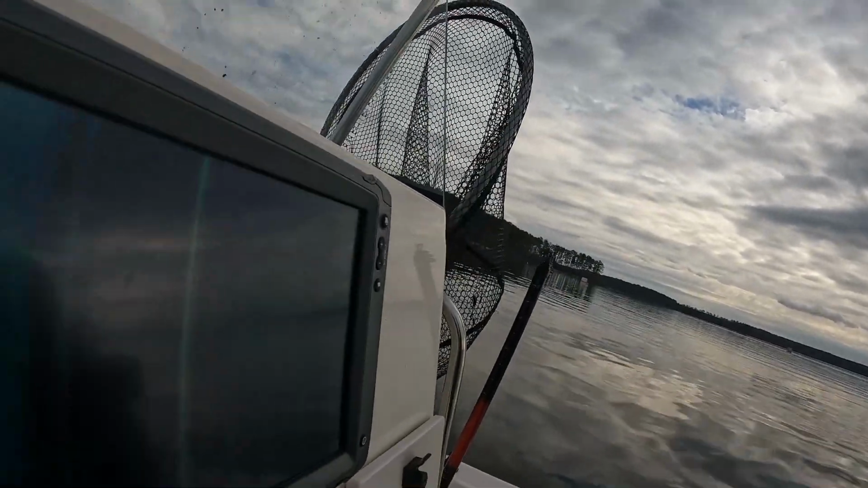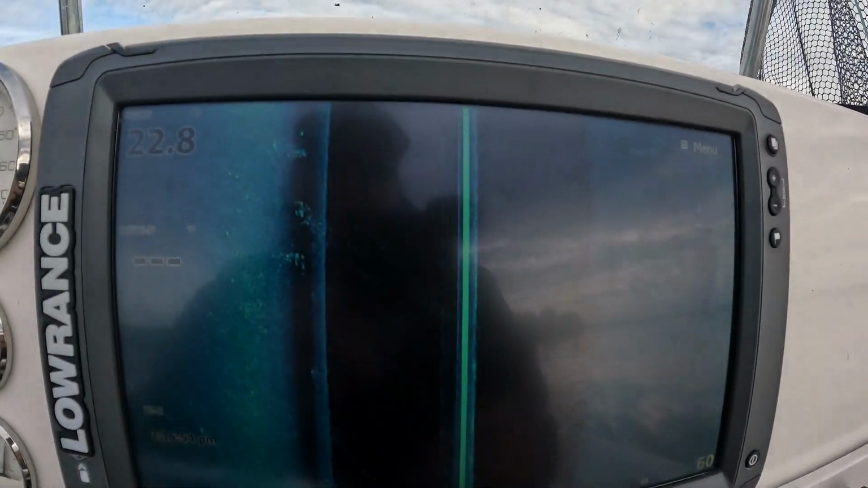Let's get to scanning. We're going to do some side scanning, see if we can pick up some fish, and kind of show y'all what we're doing. We're in one of these creek arms right now, about 23 feet of water. So let's take a look at this. Let's get right at it.